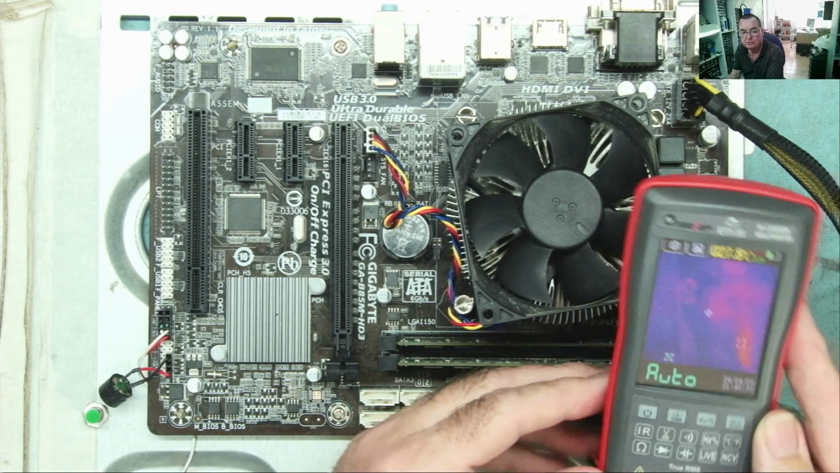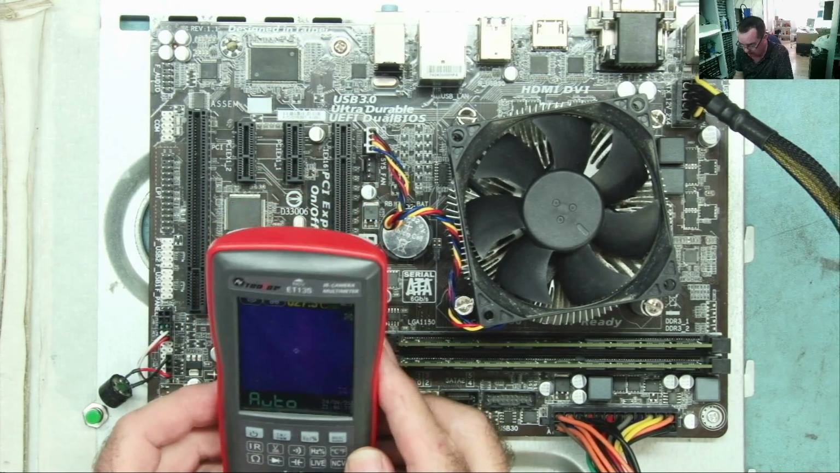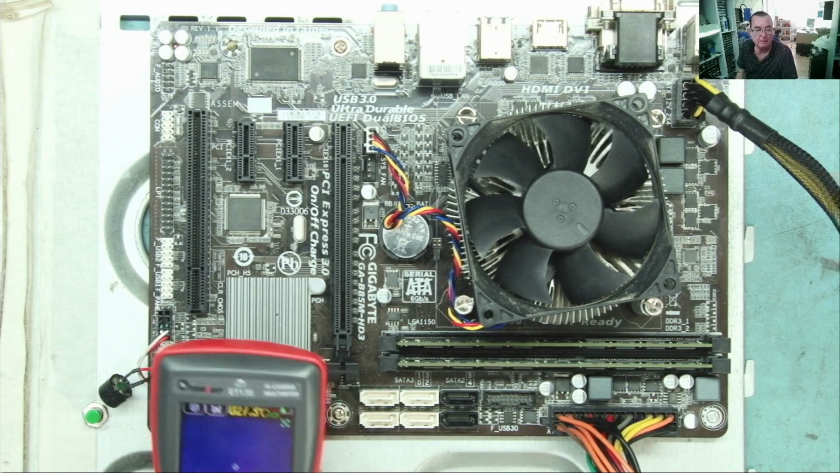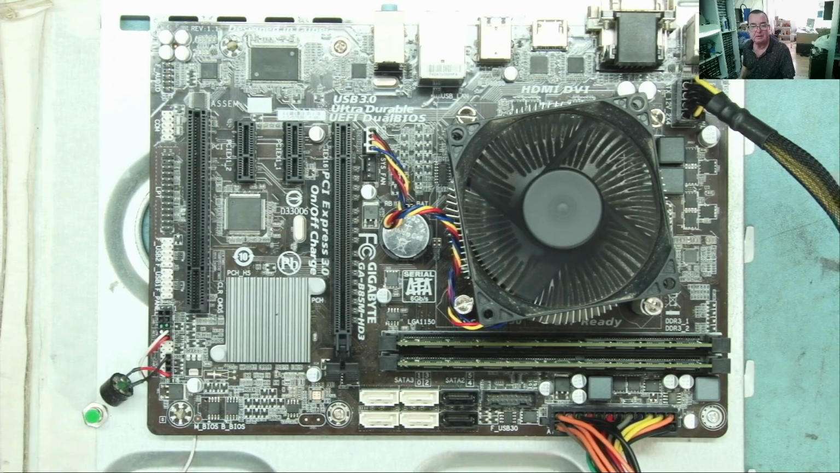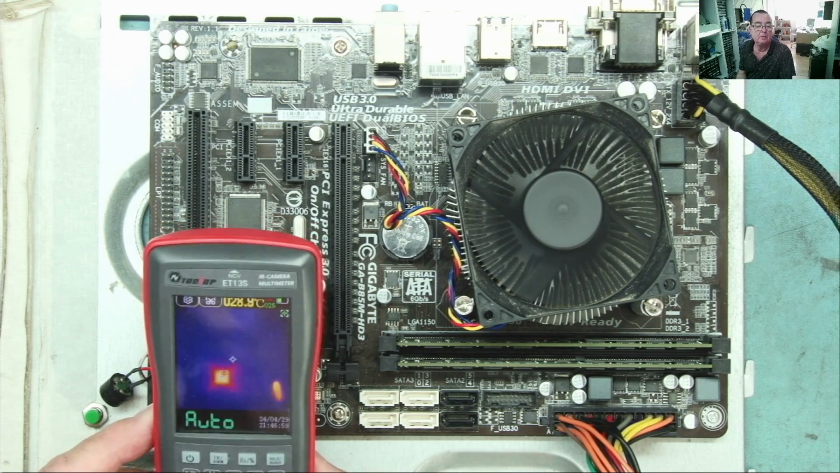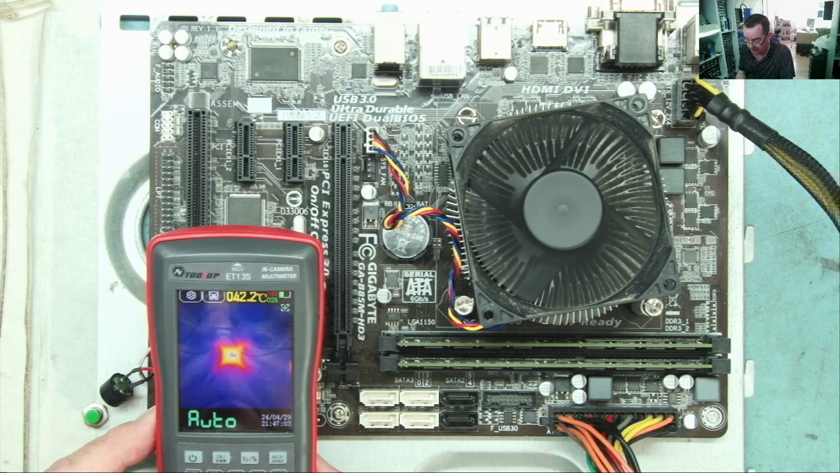So quick touch, it's awake. We can see this motherboard. I'll try and do this so you can see well without getting the glare. Everything's cold at the moment anyway. Okay, let's power this up and let's see if something warms up. Yeah, well, straight away. Can you see that? And it's telling me at the top it's 40 degrees. I can see the temperature.